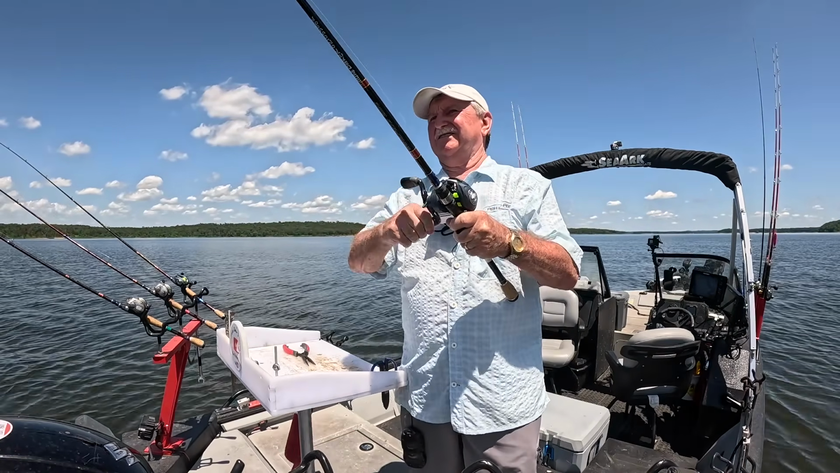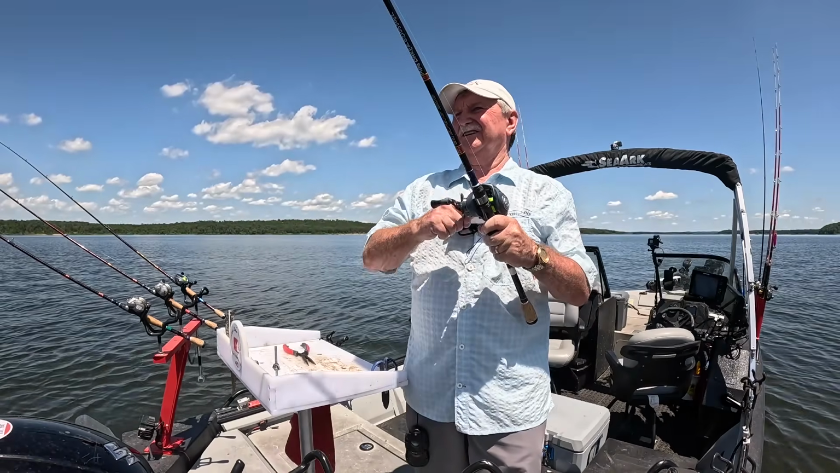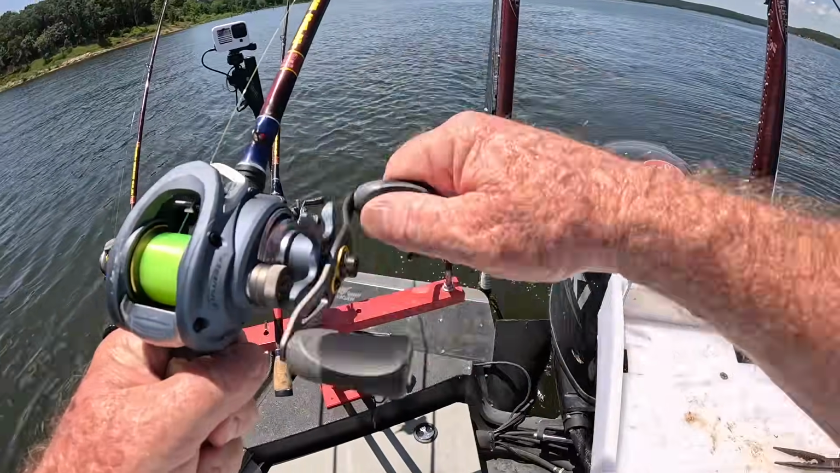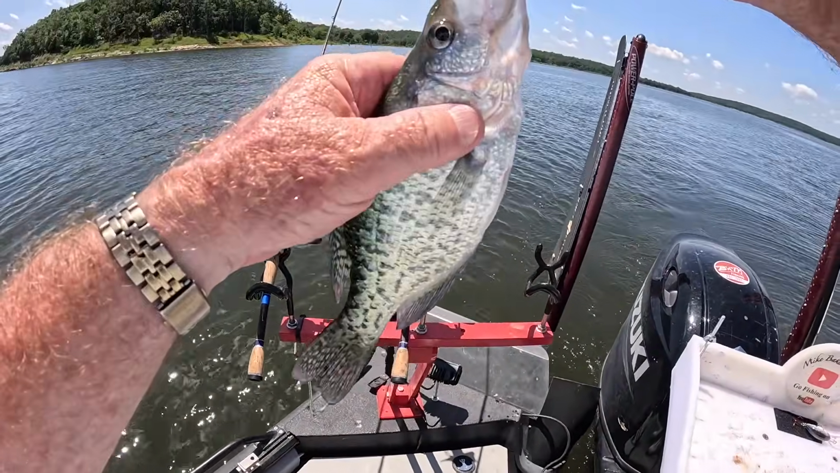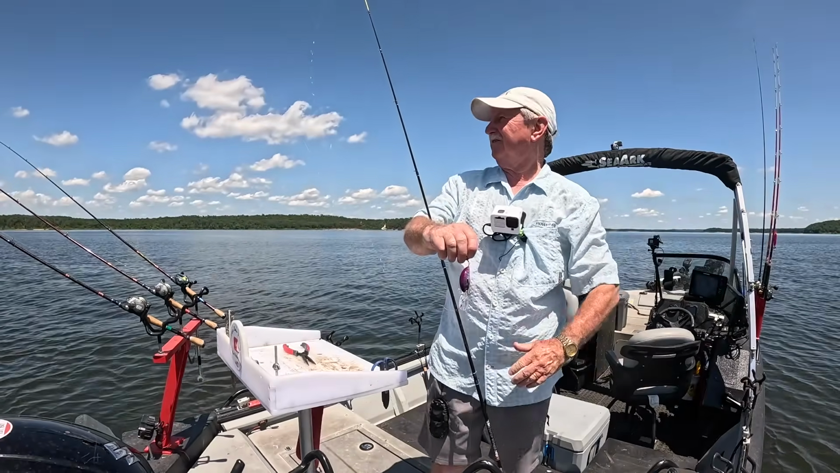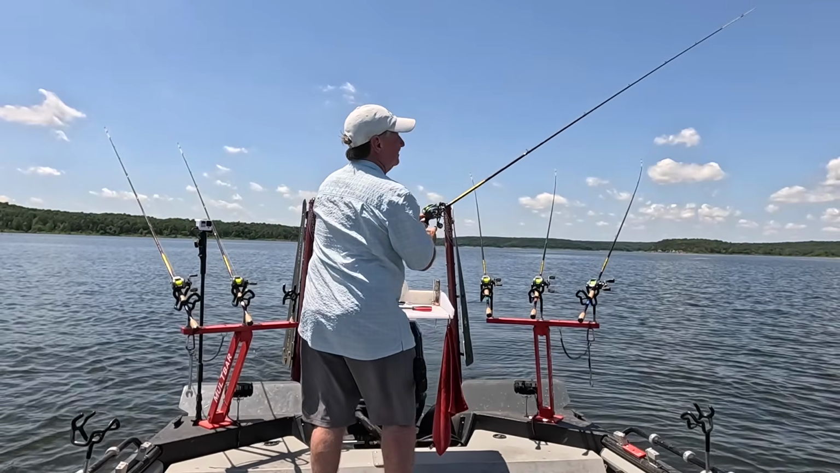Can't tell if that's got a fish on it. Yep, I believe it does. I'm dragging one. I thought that's not tracking with the rest of them. What's going on here? Oh, yep. Sun perch. Another nice little keeper fish. All right.